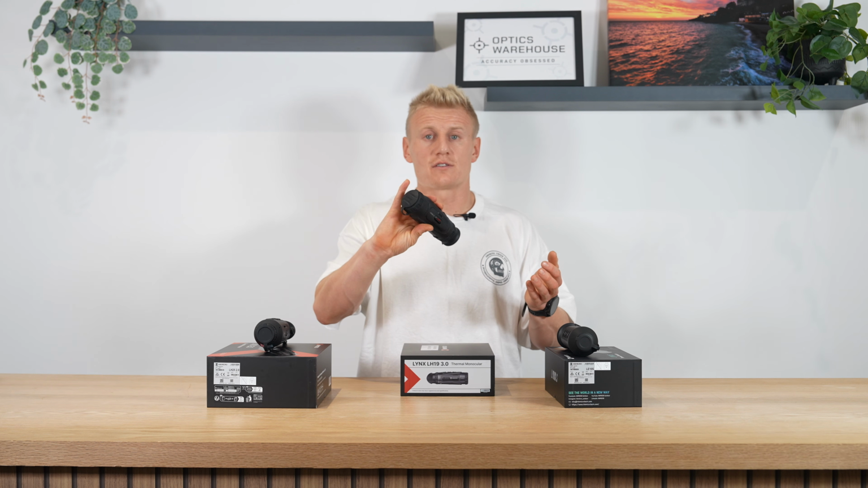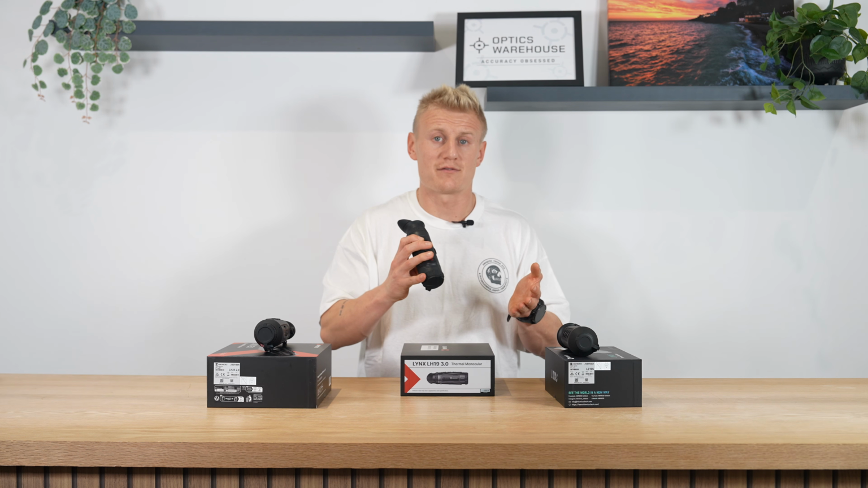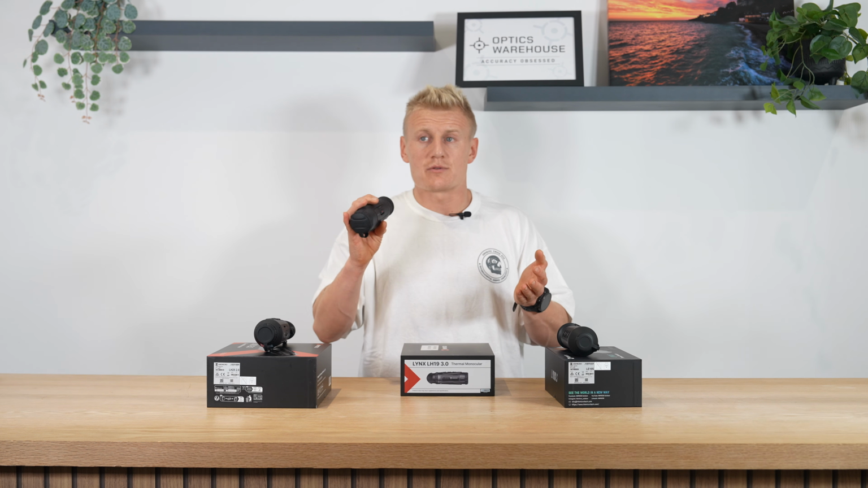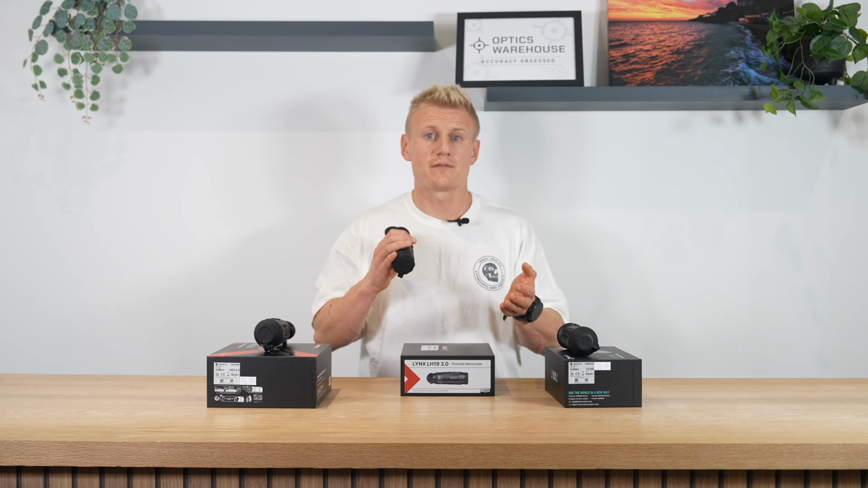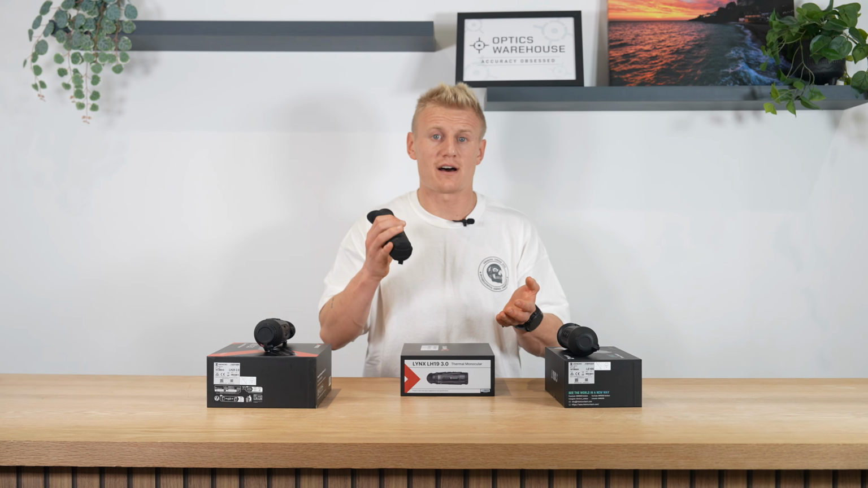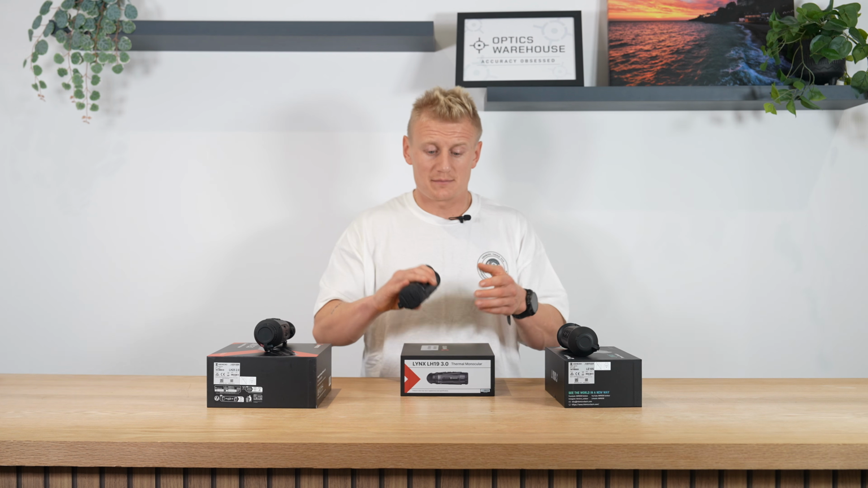It's got a manual focus at the front, so that's a step up over your 15mm, which don't have that. And you're achieving the distance for being able to view and identify animals clearly, but you're also maintaining that field of view.